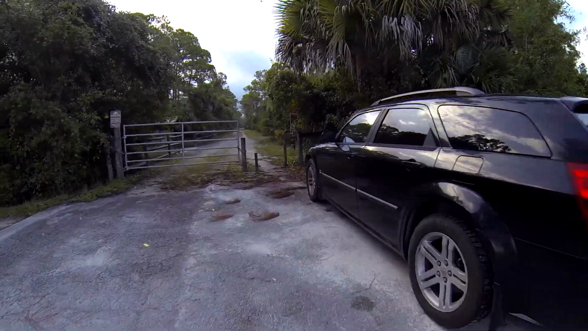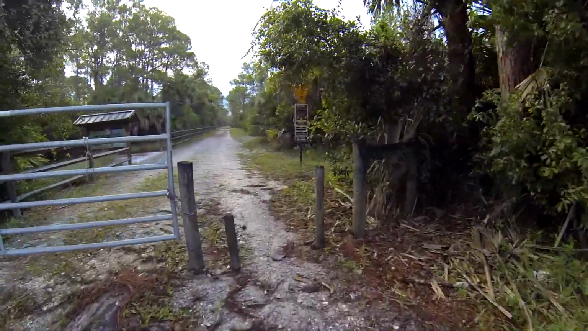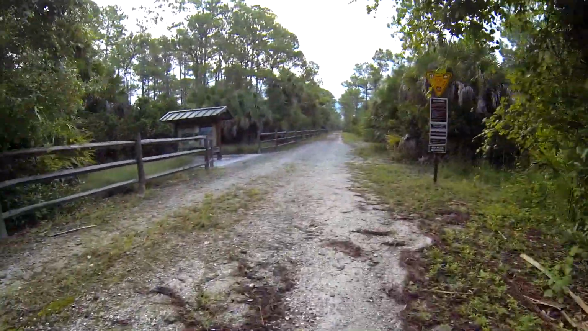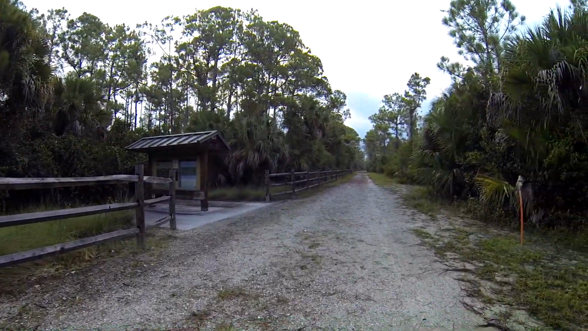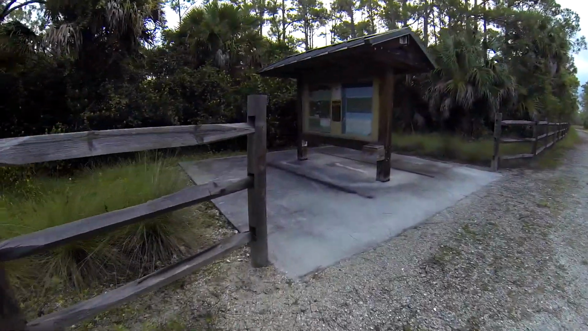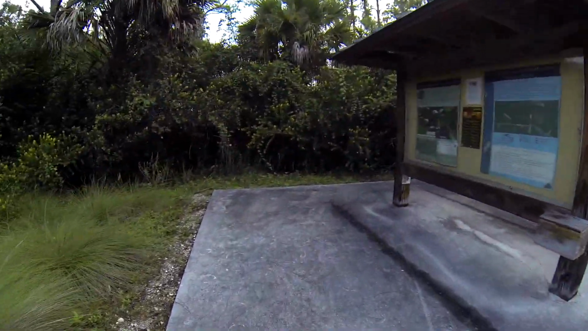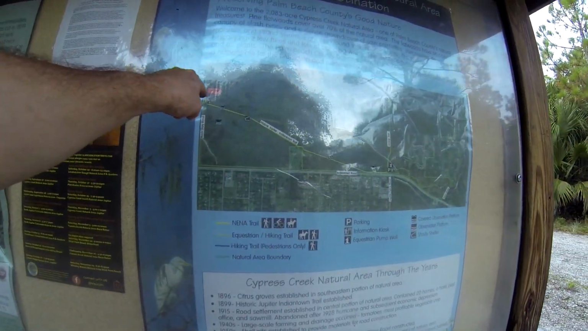Alright, you guys, here for another exciting episode of Trail Camera Pickup. I'm calling this season 2 of Trail Camera Pickup because you can see by these pine trees that we are not in the swamp anymore. I'm actually up in Jupiter at the Cypress Creek Natural Area right here.